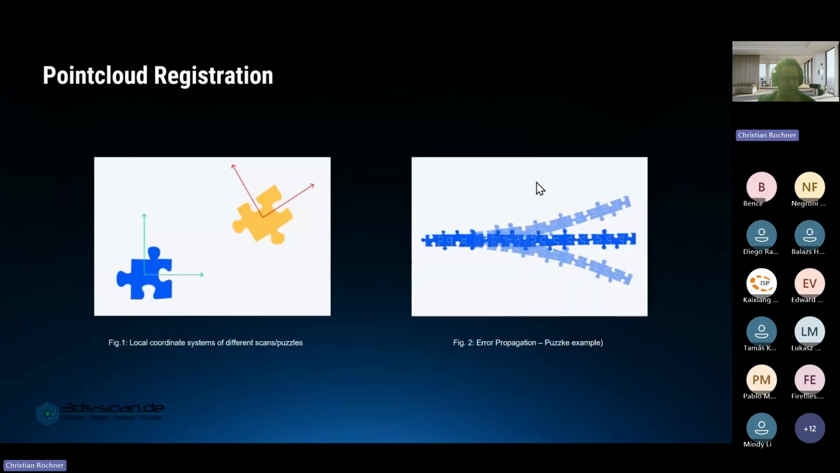Point cloud registration, there's a very good example for it by comparing it to solving a puzzle. So visually speaking, a scan can be imagined as a puzzle piece. And if the registration parameters between the scans are known, one point cloud can be transformed into the local coordinate system of another point cloud. You can see a 2D example of that in figure 1 on the left side.